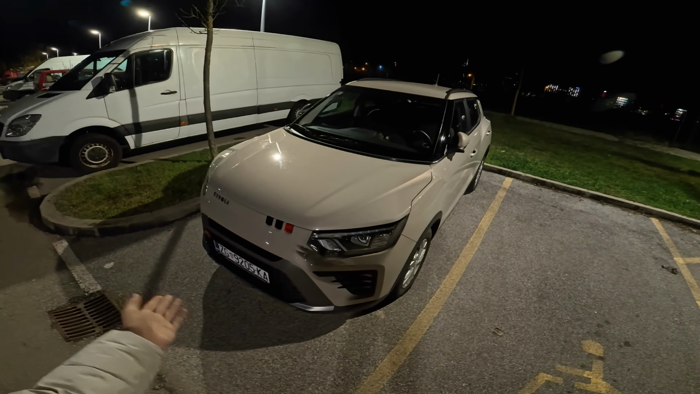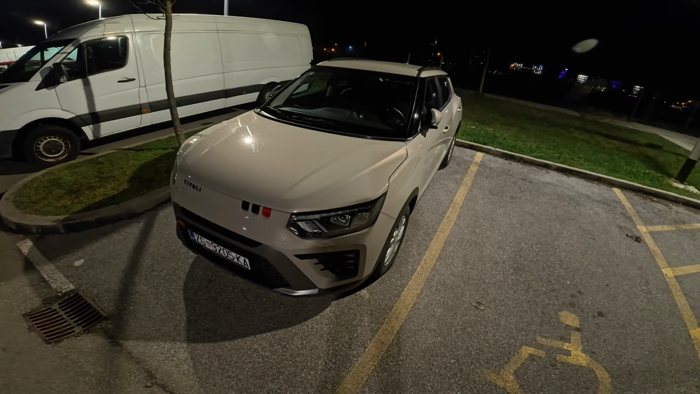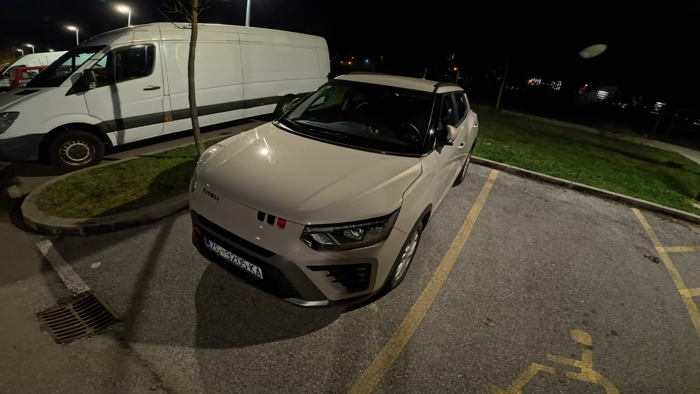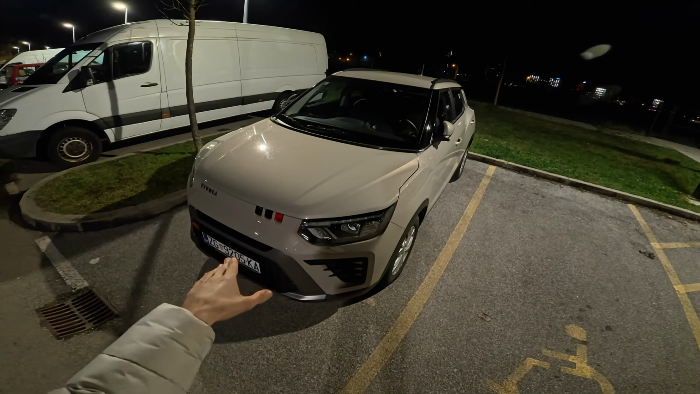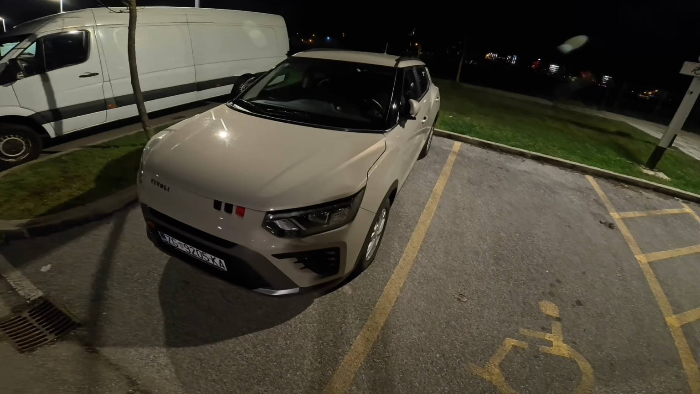In front of us is the new KGM Tivoli. This is the fresh trim. Now inside is the 1.5 liter T-GDI. It's a 4-cylinder turbocharged petrol producing 163 horsepower.